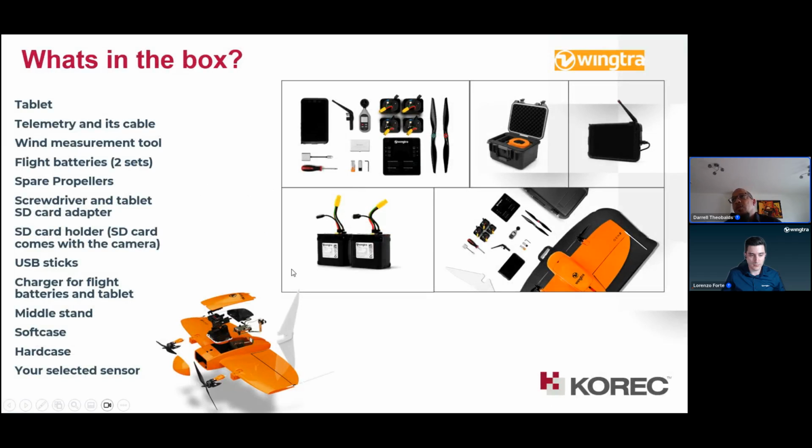So when you get your Wingtra kit, you have everything that you need in that package. You get your tablet, your telemetry cables, your spares, propellers, etc. Part of this solution is the hardware, and you get your soft case, which allows you to carry the Wingtra on a backpack. So if you're working in the Highlands of Scotland, looking at peat, for instance, you can carry your Wingtra with you to these sites, and it's transportable.